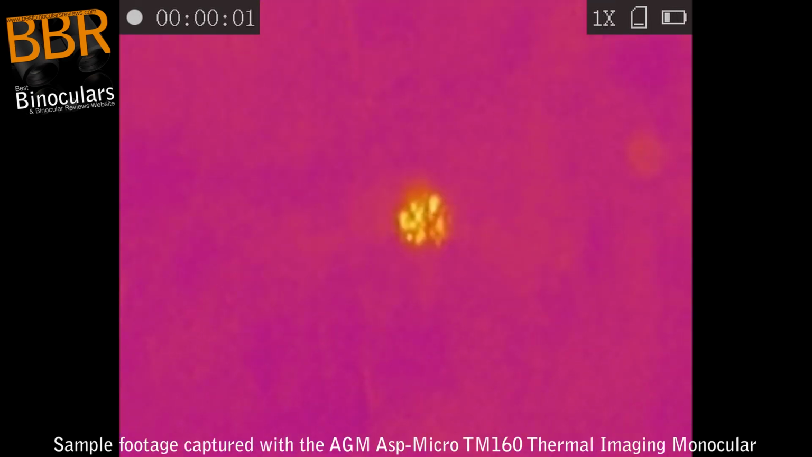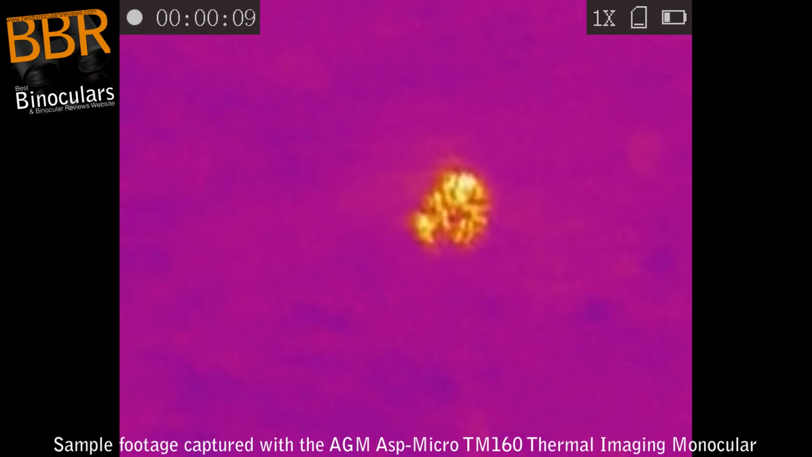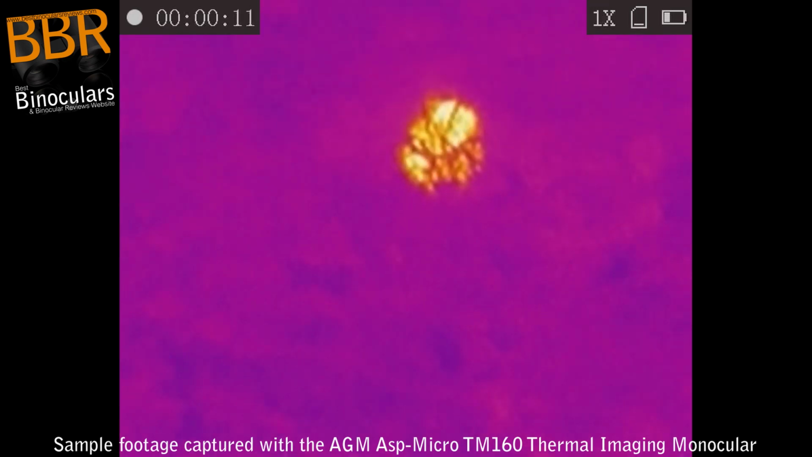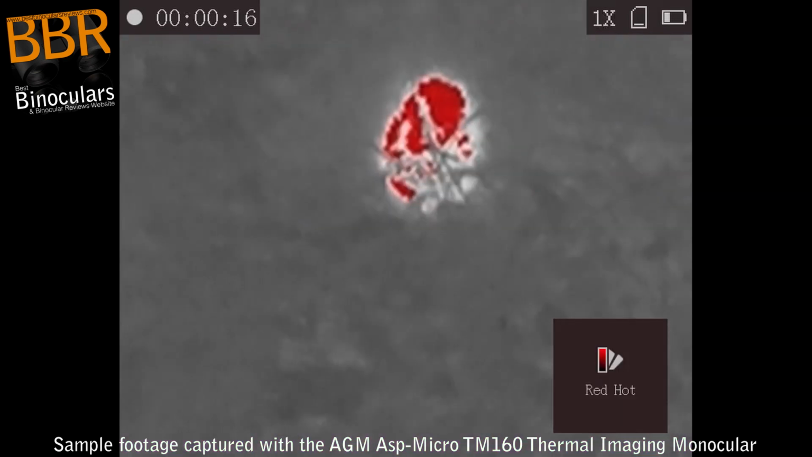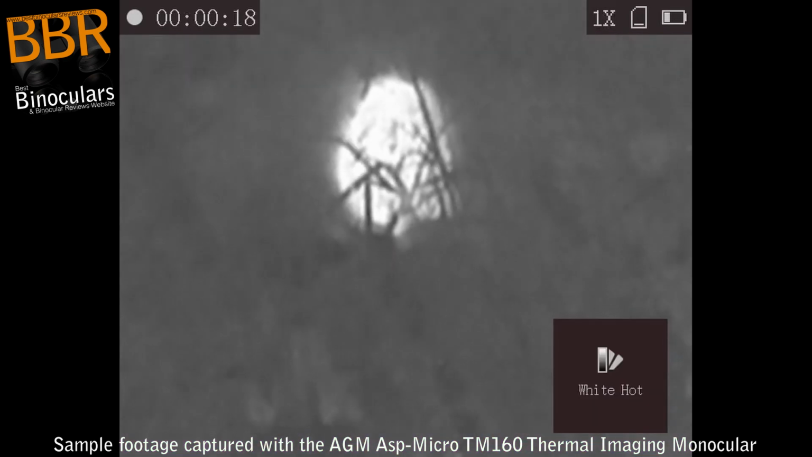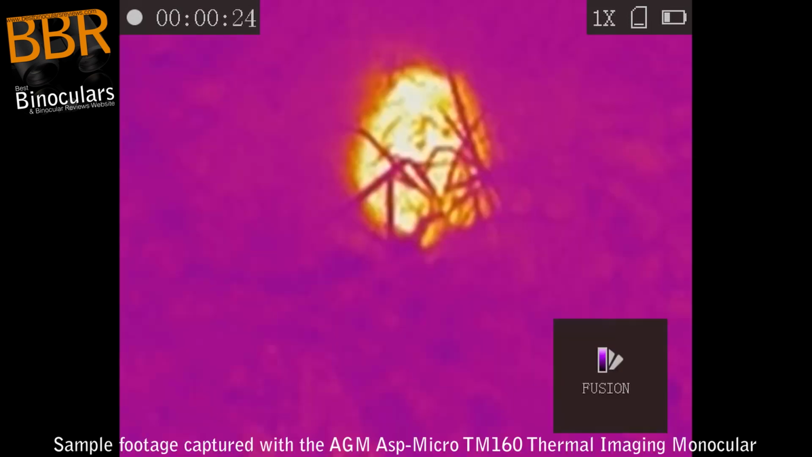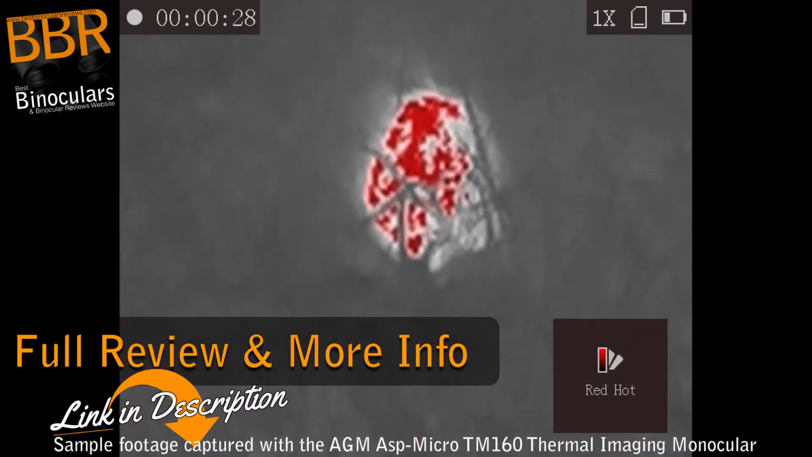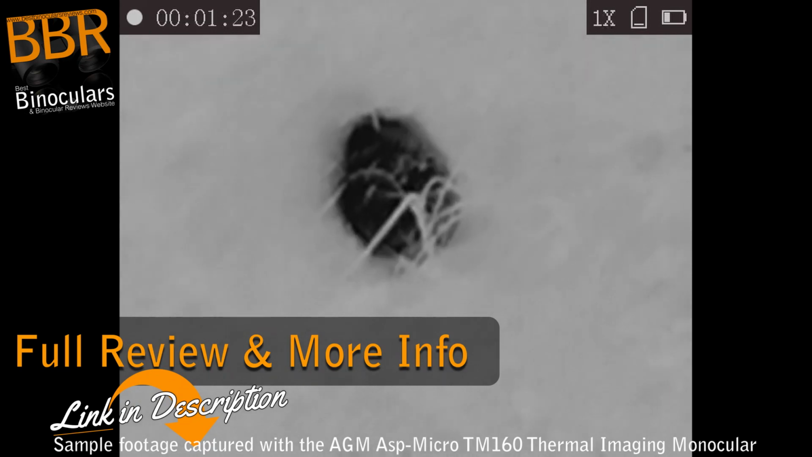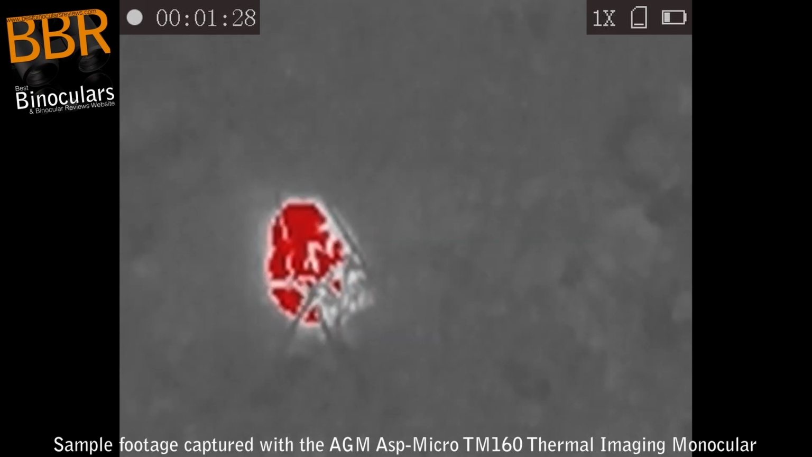Now, one of the more interesting encounters I've had so far with this device demonstrates the usefulness of being able to see with heat energy rather than any sort of light energy. We have a fair number of hedgehogs around our property, but to find them in the long grass is usually quite difficult. However, with the thermal monocular, I was able to walk out there, and within 2 or 3 minutes, I managed to see this glowing ball in the long grass. Now, I know the detail's pretty low, but just remember, I'm looking through thick, tall grass, and so the fact that I can even see the hedgehog is an achievement in itself, and certainly much more than I would have been able to achieve using traditional night vision.